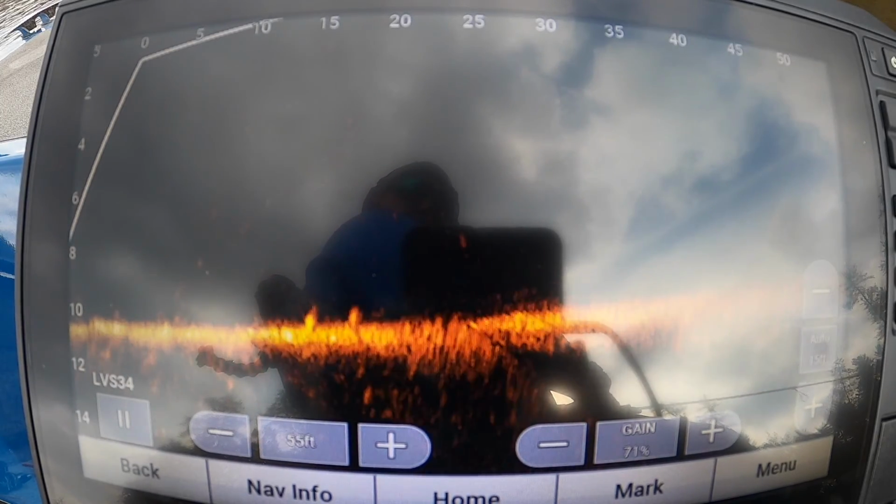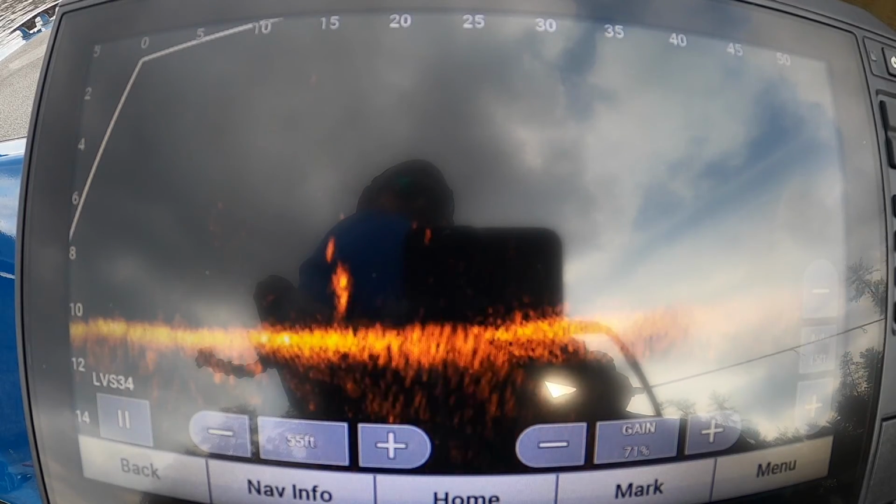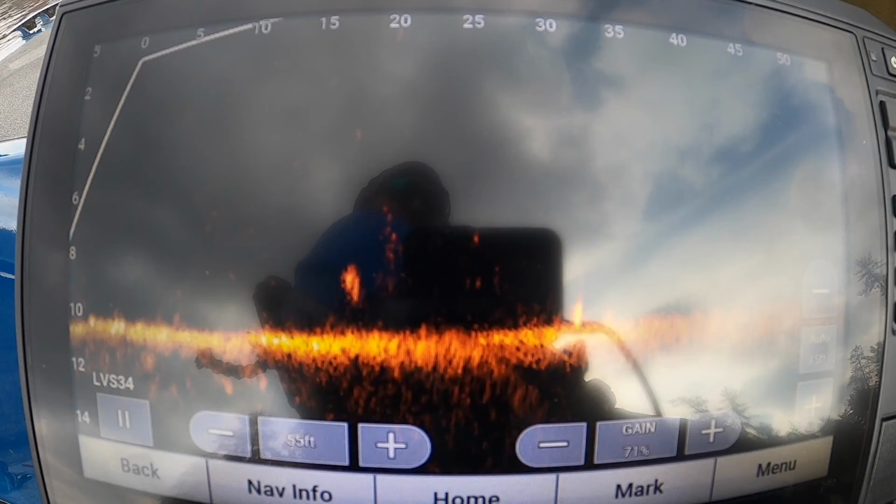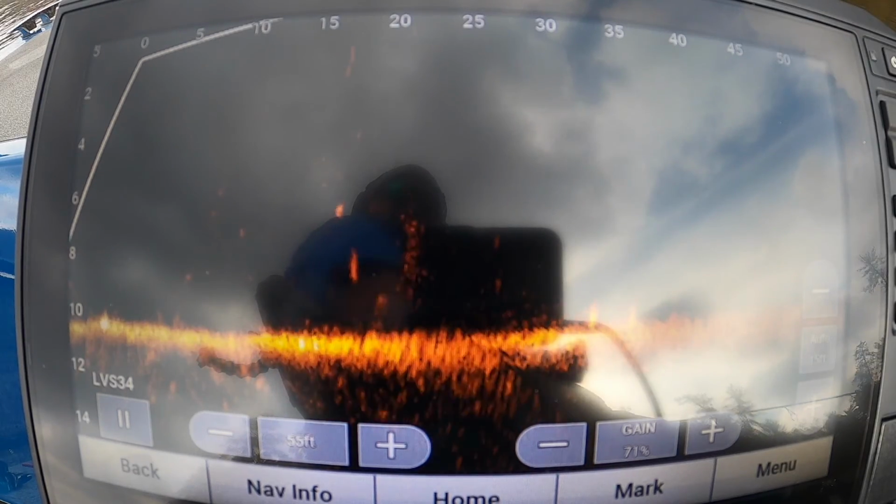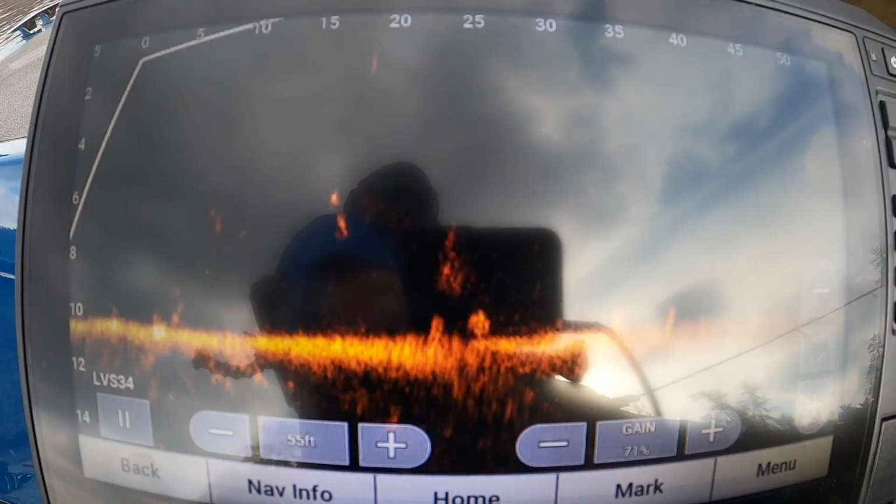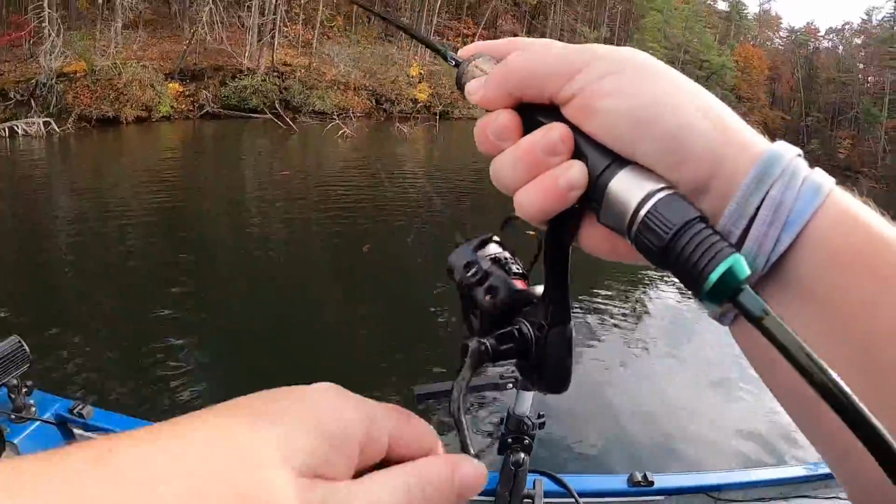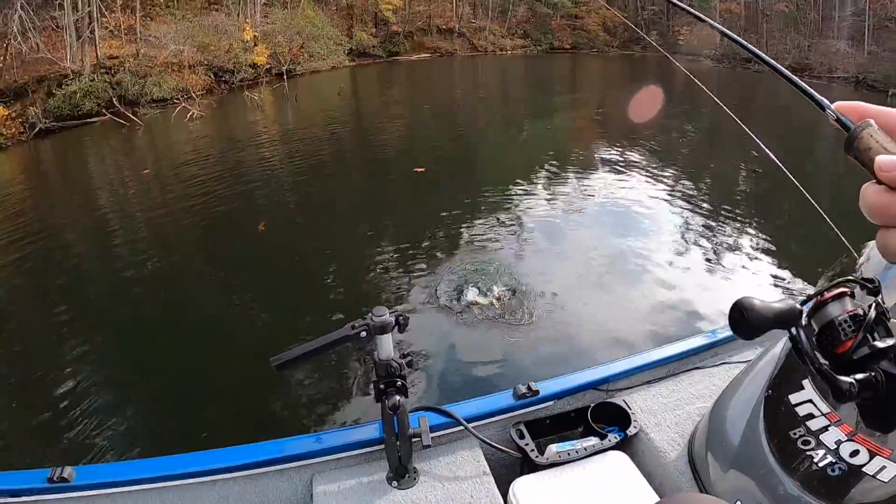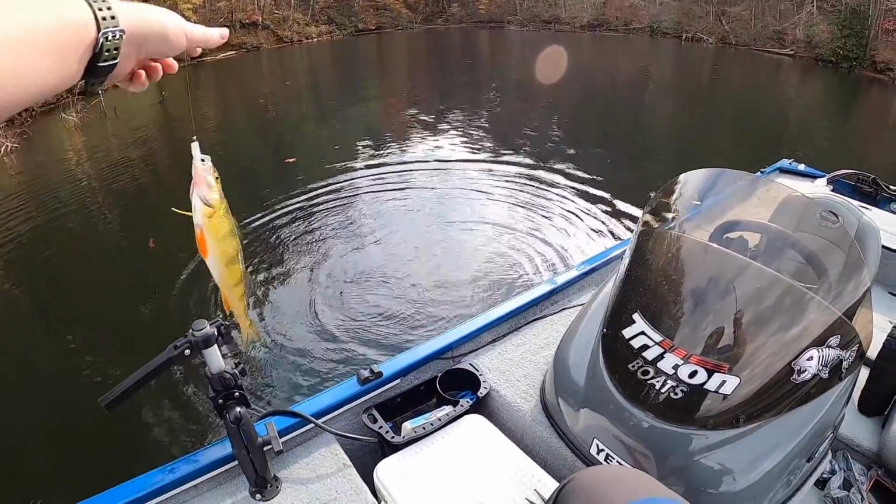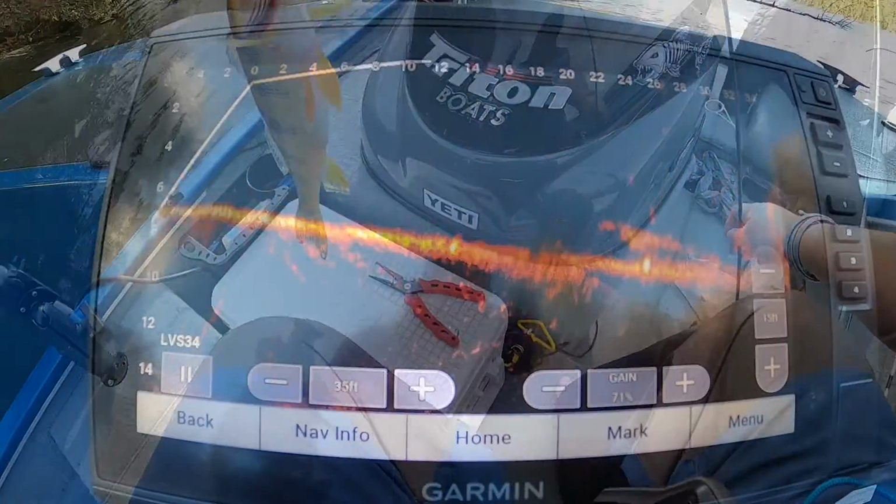I'll take it. There he goes. There he is. Like that. Found a couple over here. It's finding the pockets of them. It's important. Find little pockets. He's little, but I'm gonna save him.